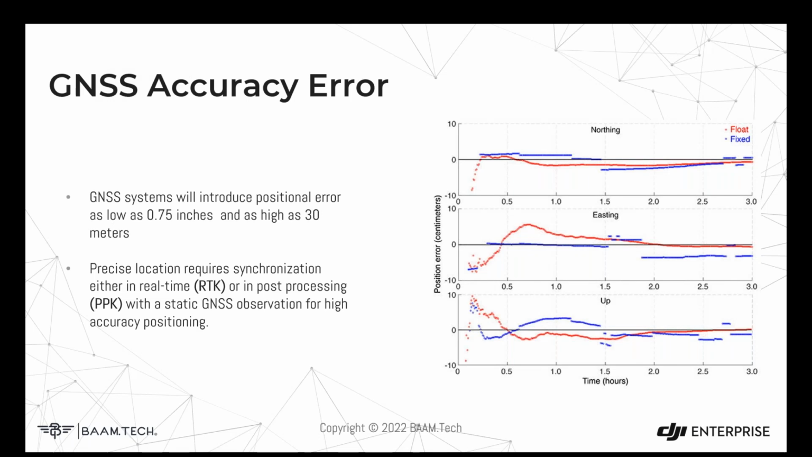Next, we have the GNSS system itself. This is our positioning system. Vertical is typically less accurate than horizontal with the GNSS system. At the highest, the best you're going to get is 0.75 inches, and that's really pushing it. Depending on things that can happen, float, bad satellite constellations, solar activity, there's things that can affect the quality, and it can get much worse.